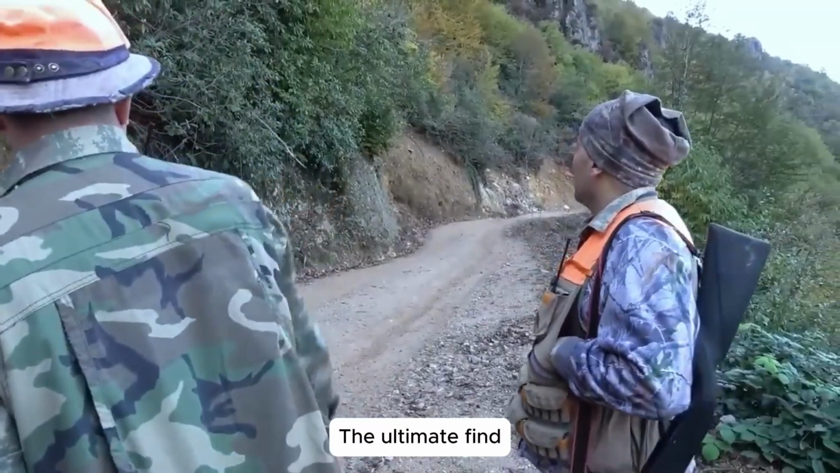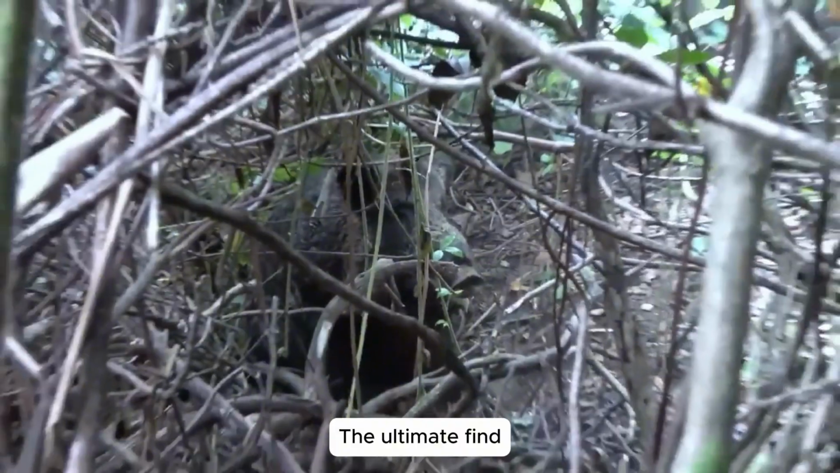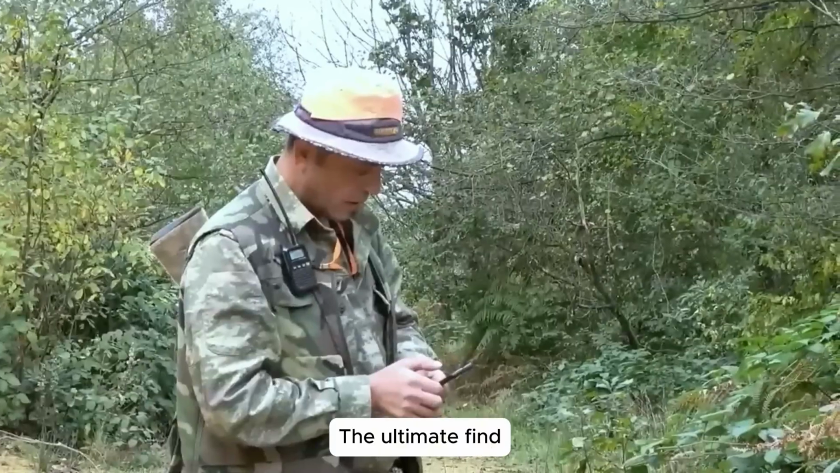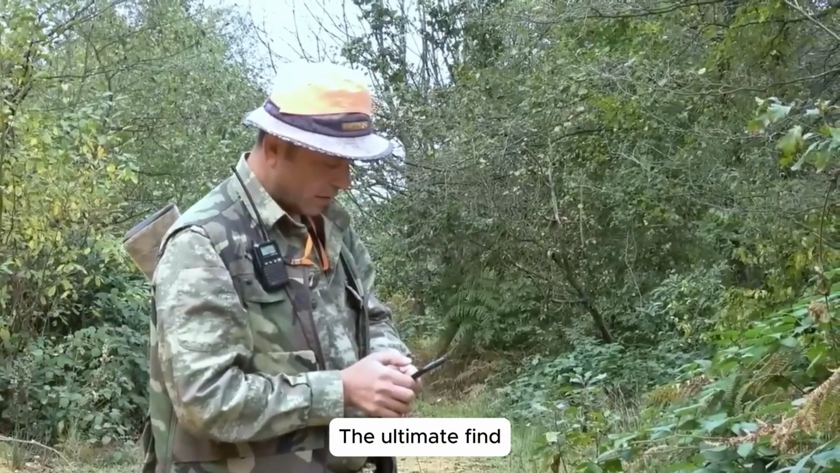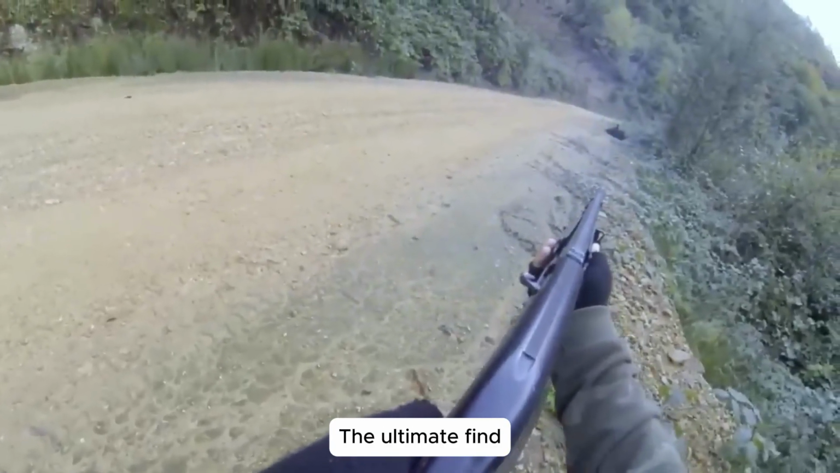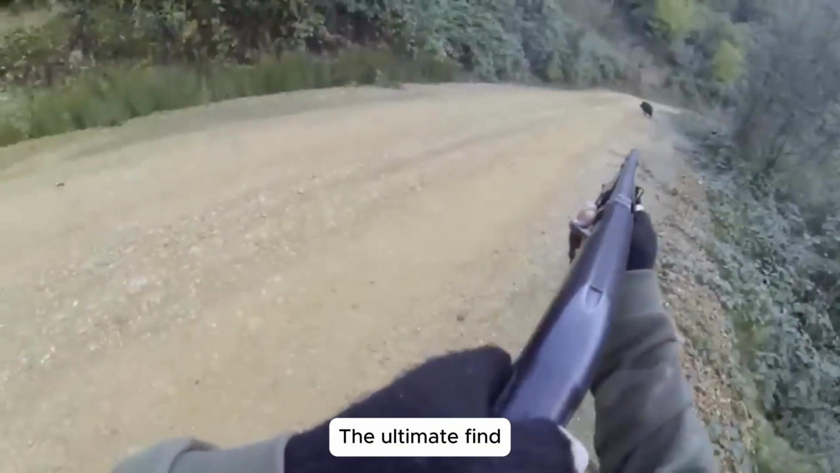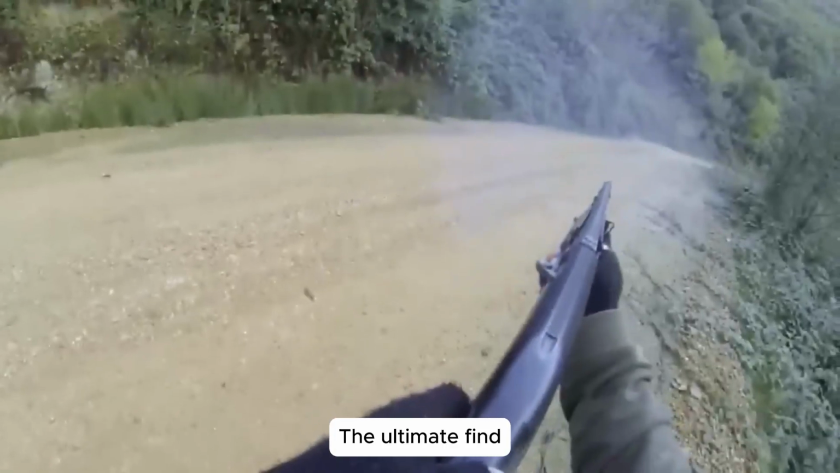Chaos erupted instantly. The herd scattered in panic, squealing as they bolted in every direction. One fell, struggling against the snow. Jack sprinted forward and finished it swiftly, ensuring it caused no further harm. Another threat neutralized.